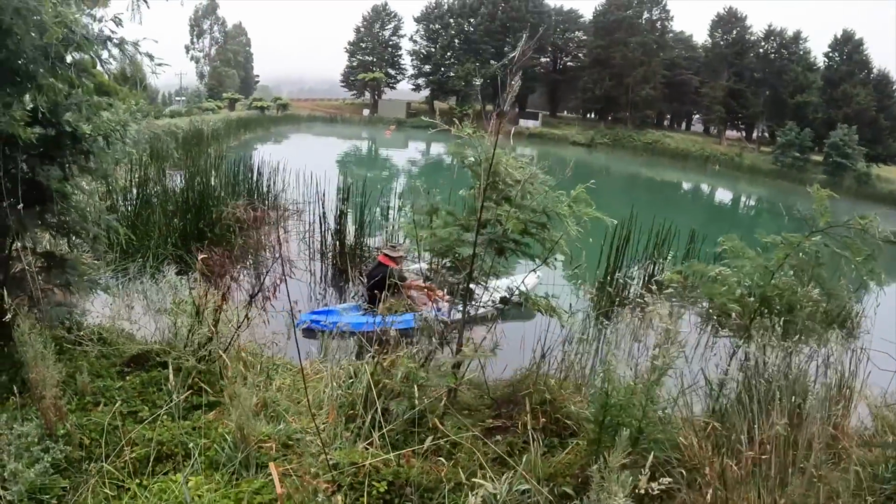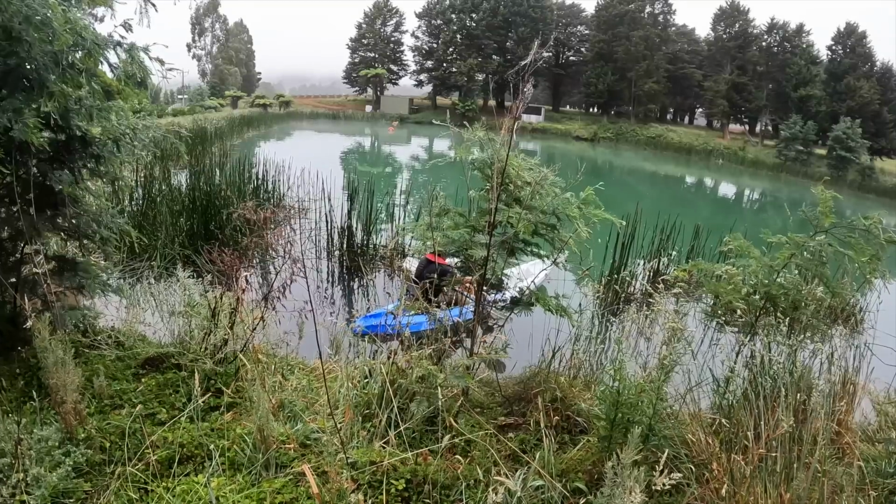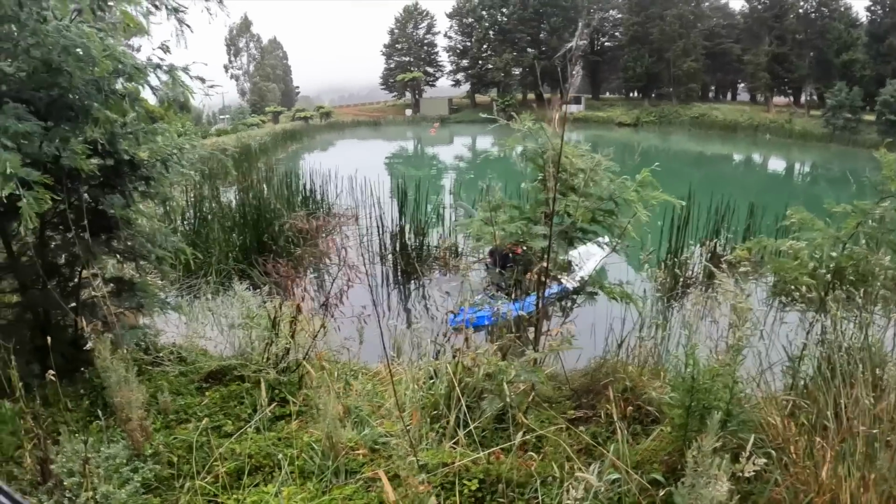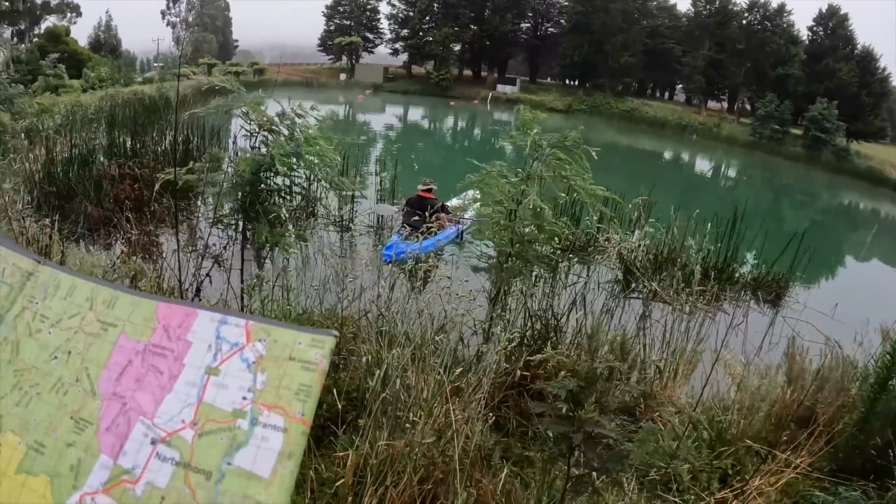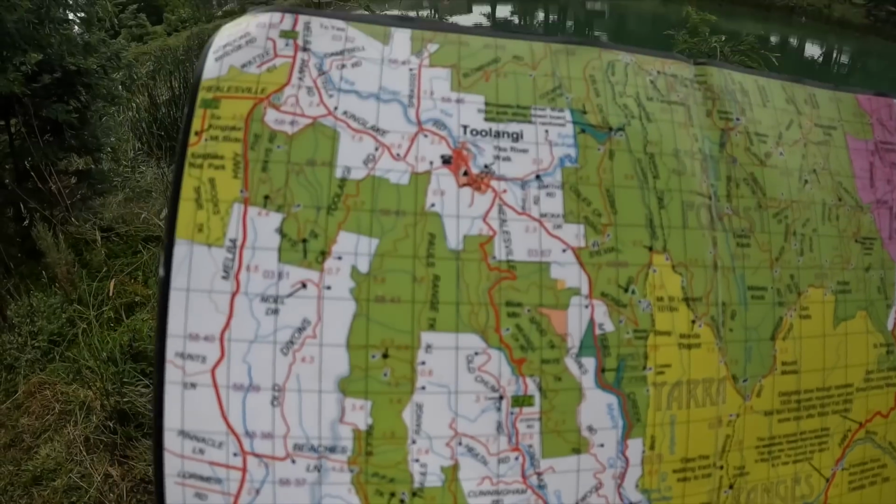Another picturesque location here in Australia, in the Healesville forest of the Yarra Ranges National Park. Somewhere between Healesville and Tuolungi.